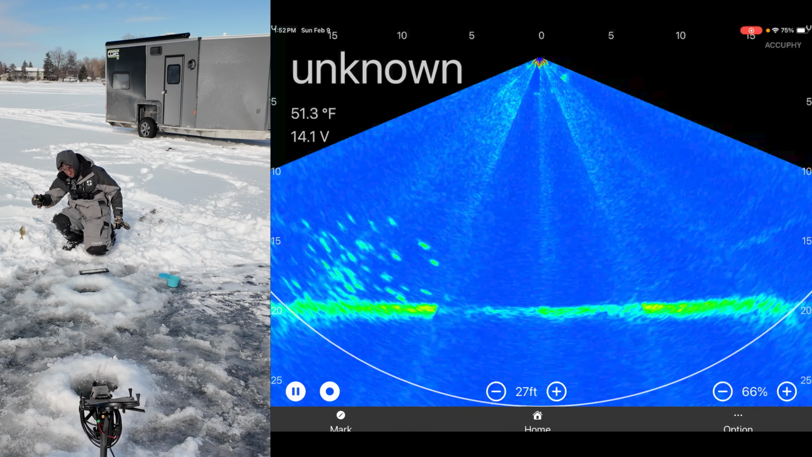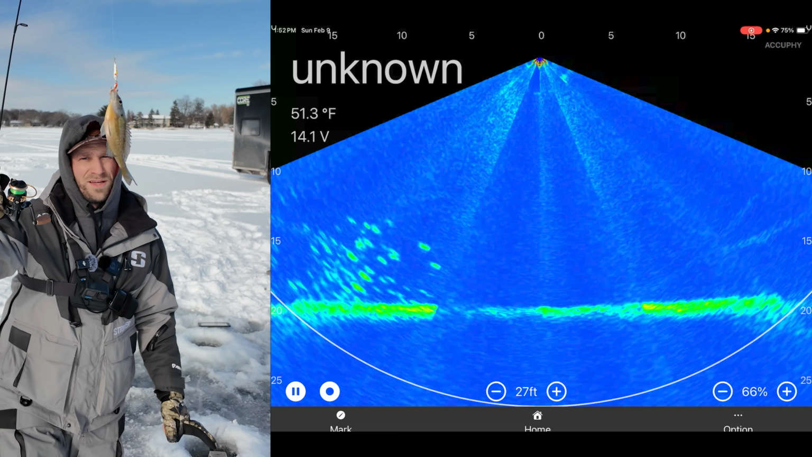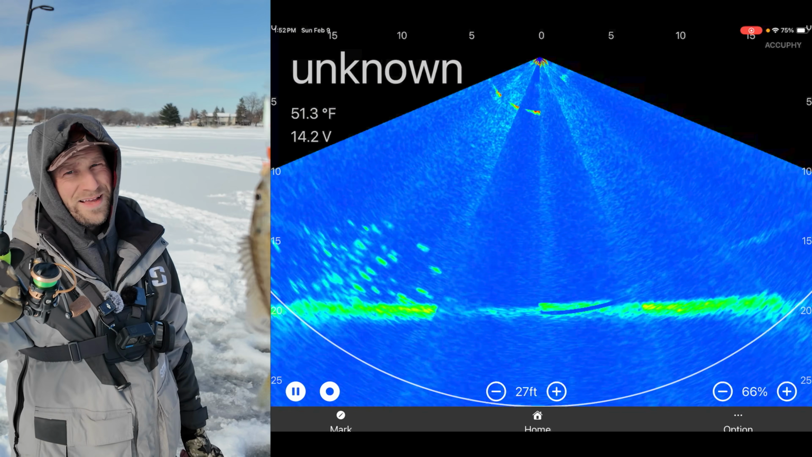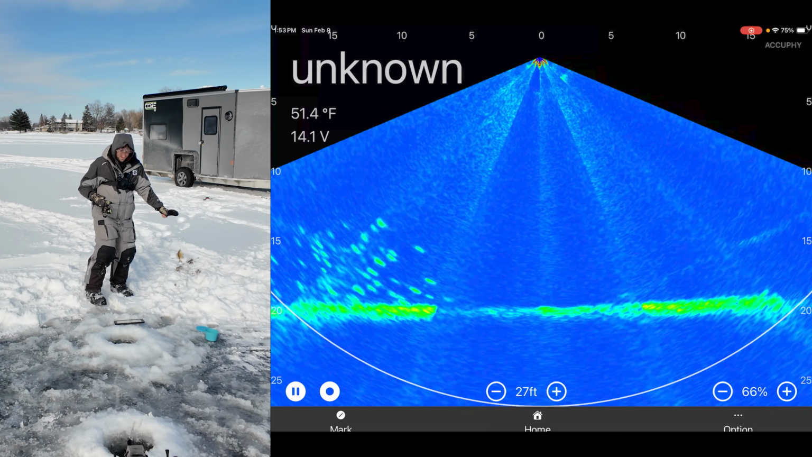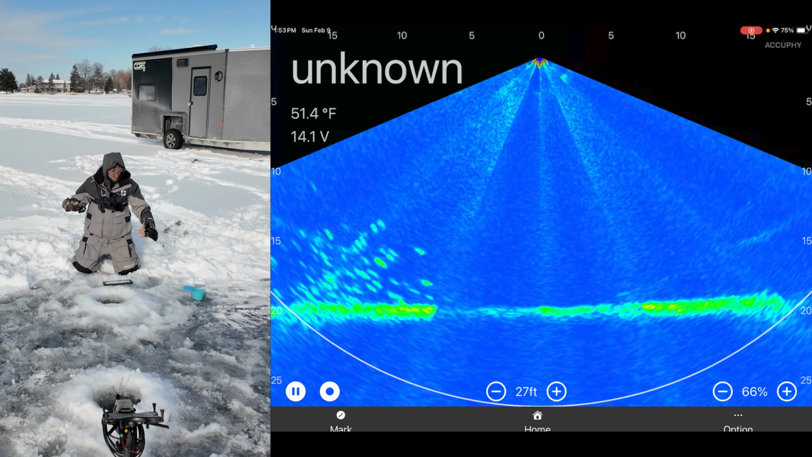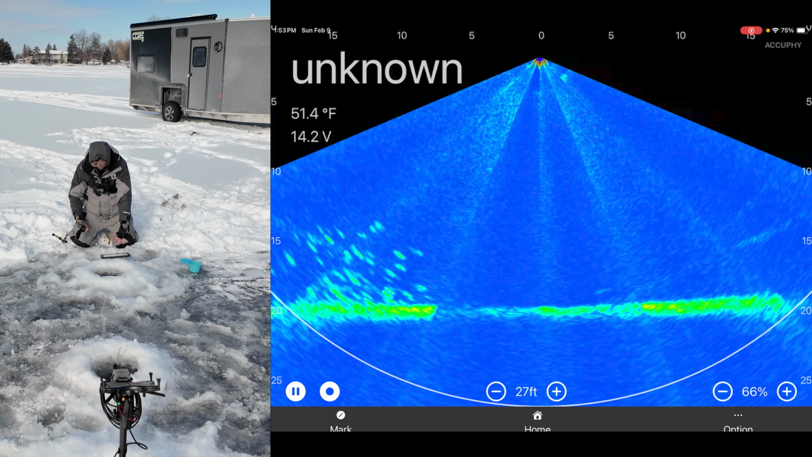I'll show it to you. But that's a small school of bluegill is what we're working with there. That little guy. Woo! All right, so we know we can catch fish with it. You all saw it here on the screen. Keep it going and see if we can catch a bigger fish here, but small little bluegill is the name of the game.